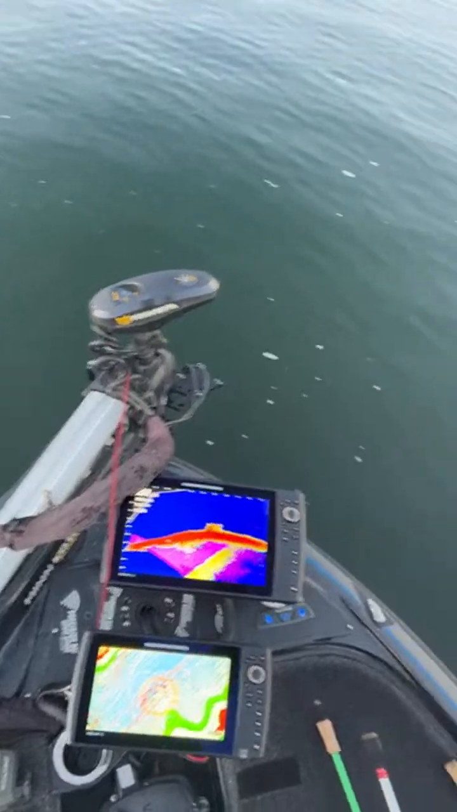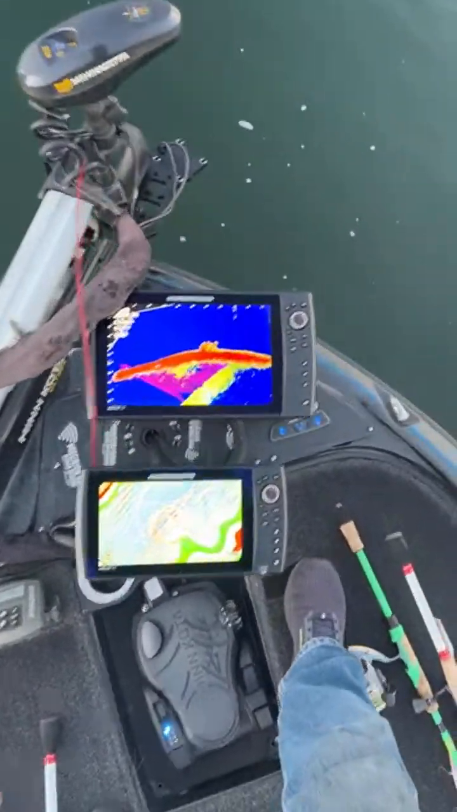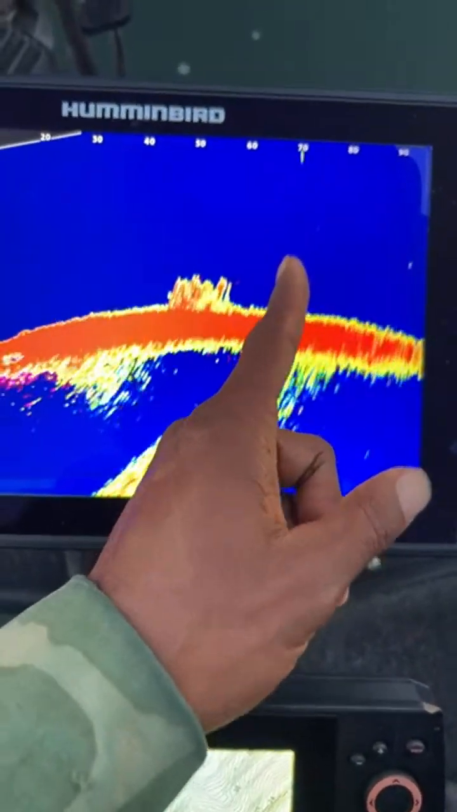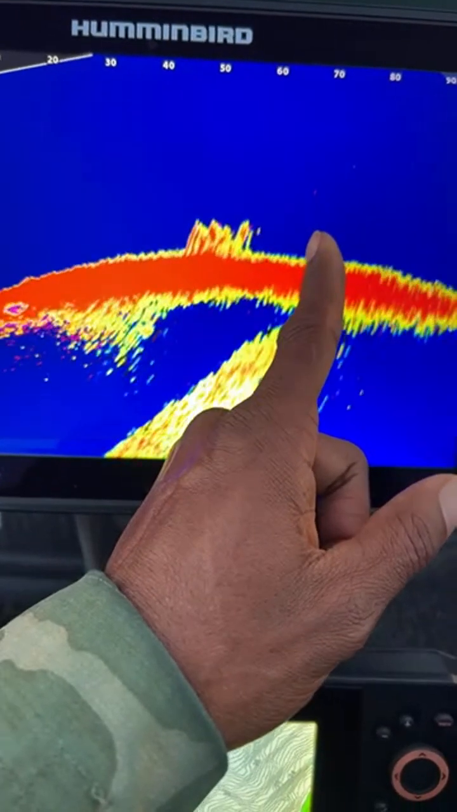All right, so one more cast, guys. We're gonna do one more cast, and then we're gonna weigh that fish. Now, let me just show you. I cast out there 70 feet. Can you guys see that? Now, remember, this is Mega Live 1. That's my bait out there, 70 feet.